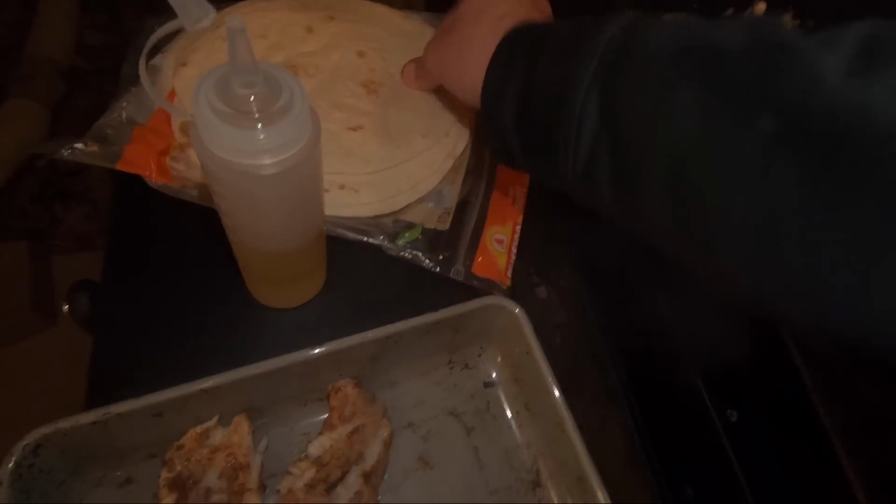We're just gonna put them all right over there. Get the last of them here, and then last but not least, we are gonna cook the tortillas as well. Put these on here real quick.